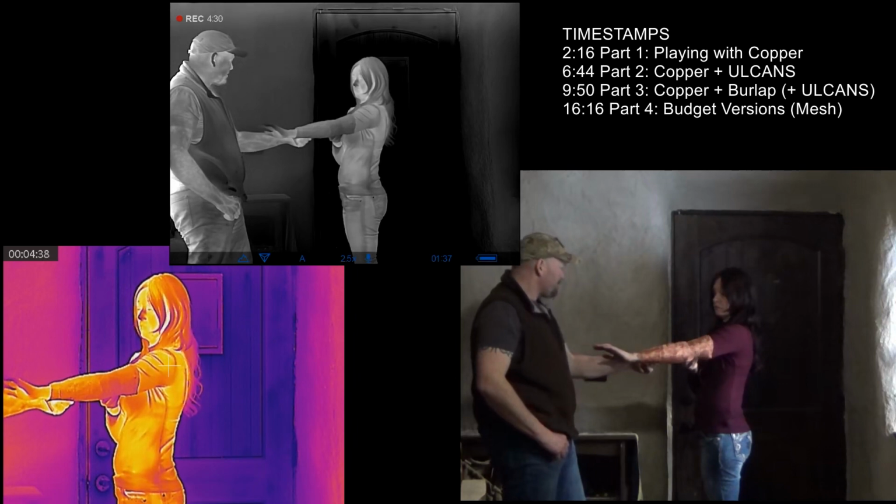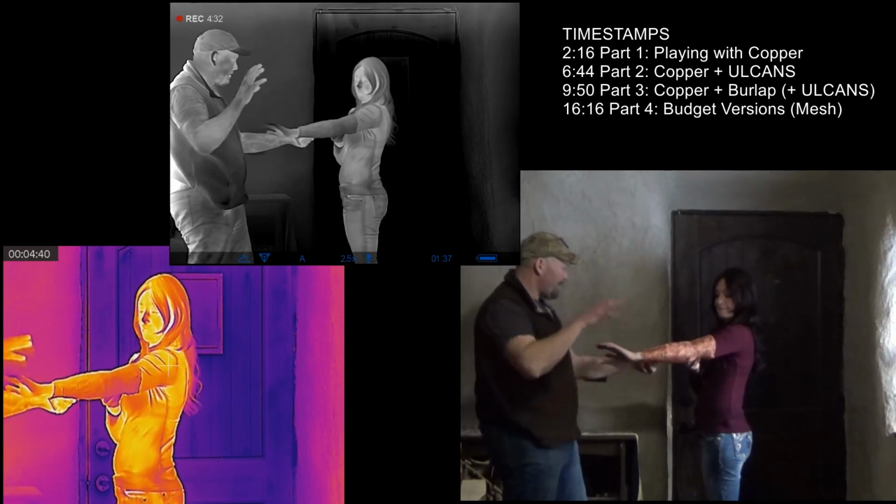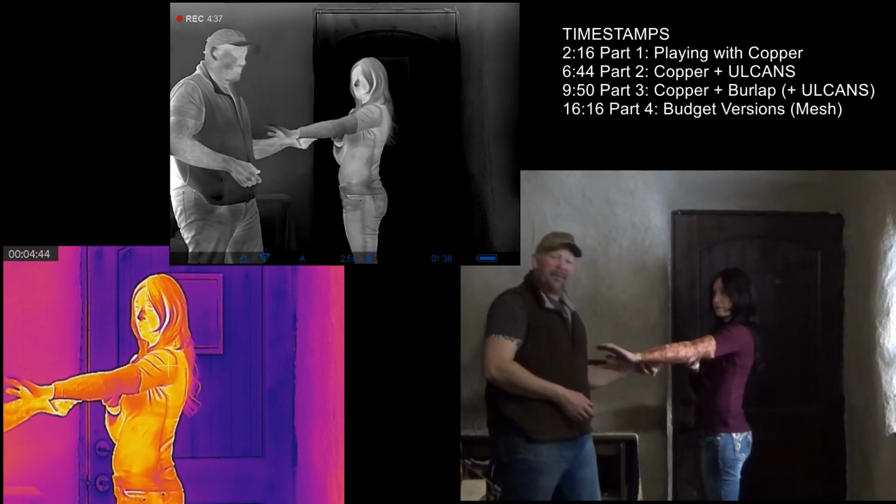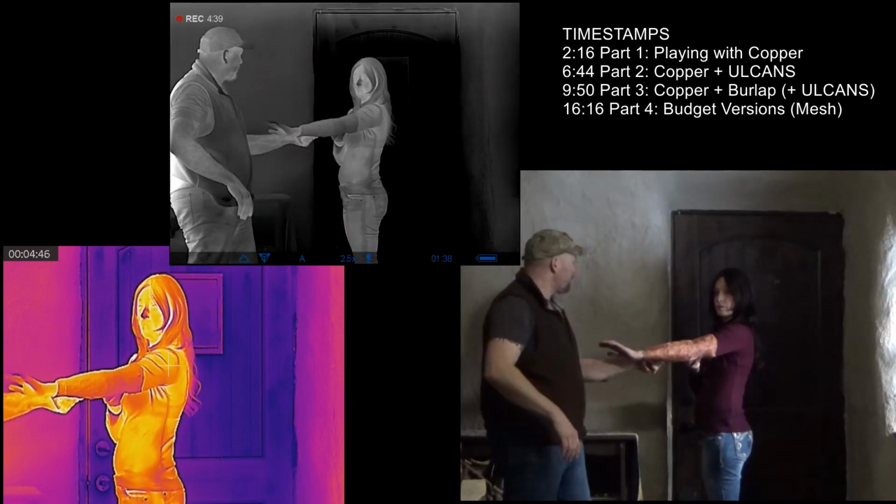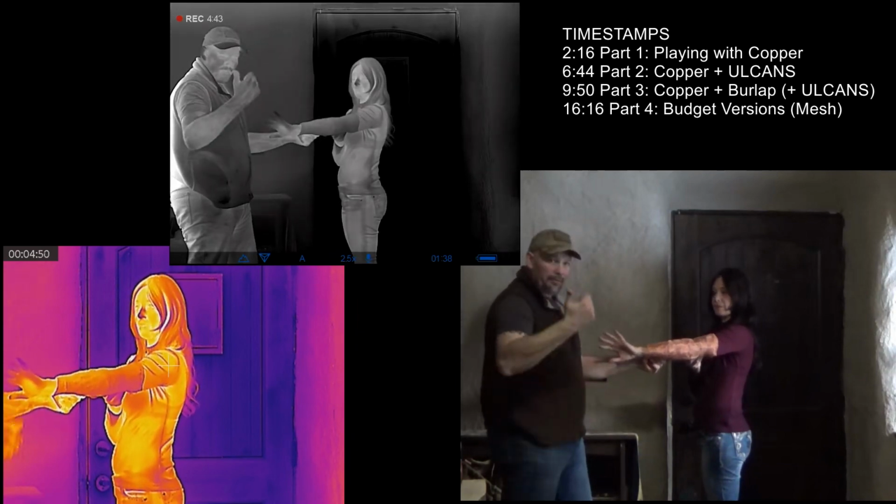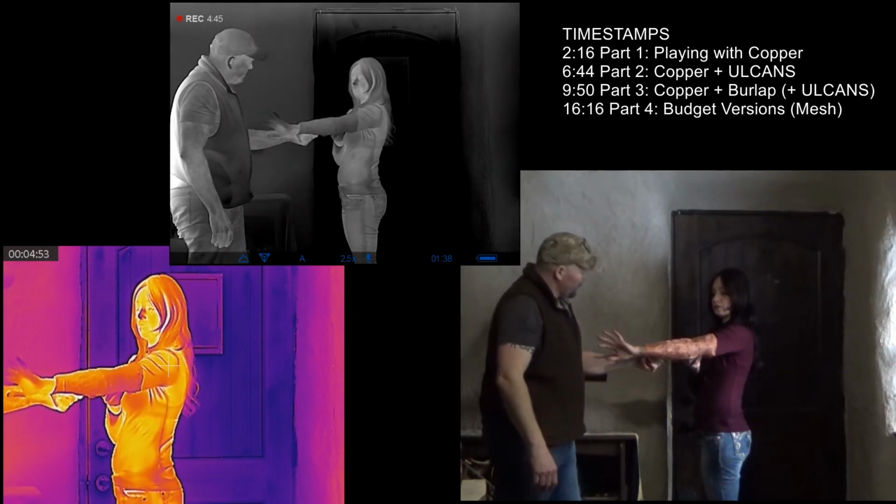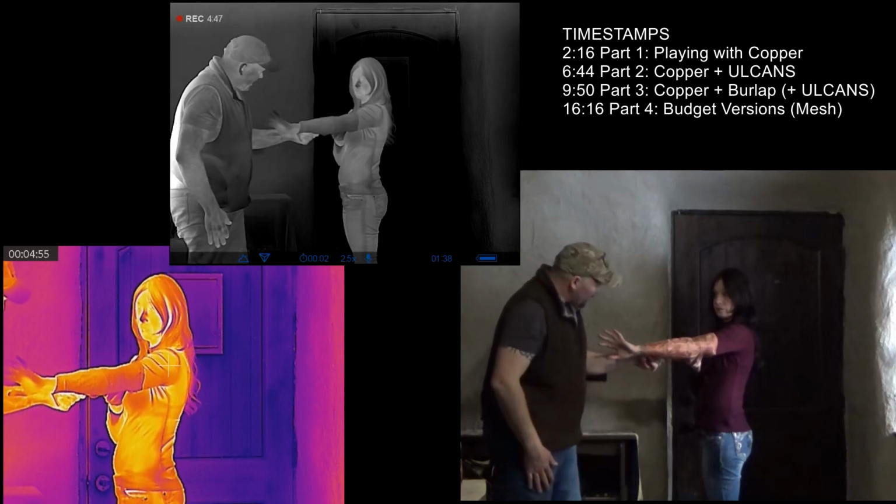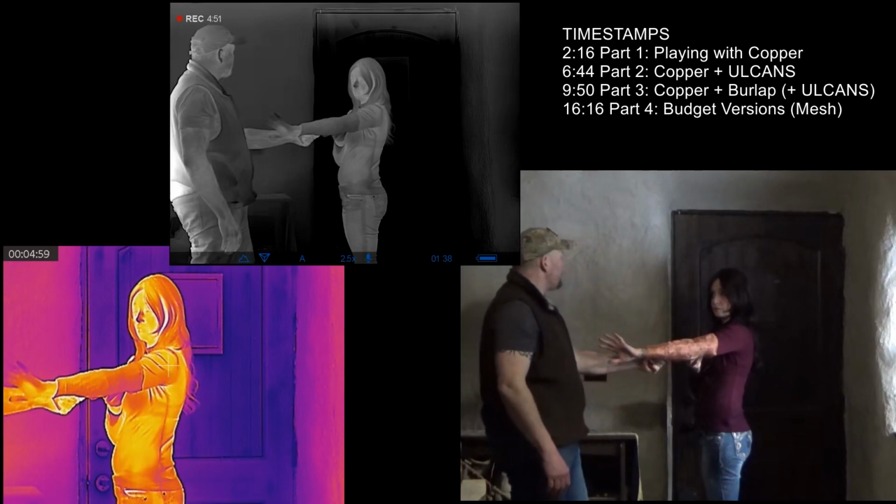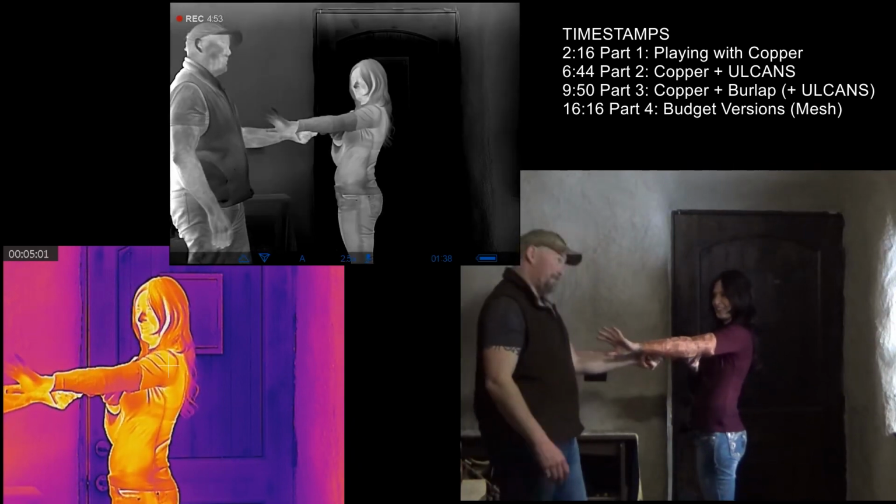I only know it in context for Faraday cages and like EMF suppression. So we would probably use this material to wrap the inverter to shut down how much RF it's putting out, because that'll interfere with like the hand radios. So that's the context I know it for. I mean, you could probably also use this filter material, but expensive filter.